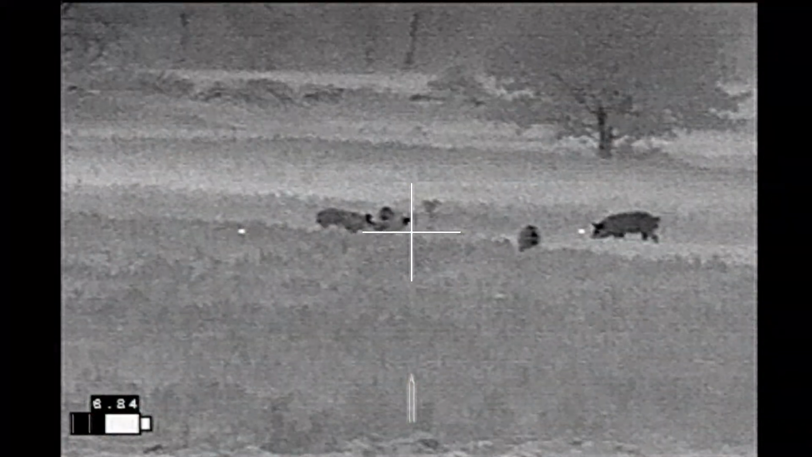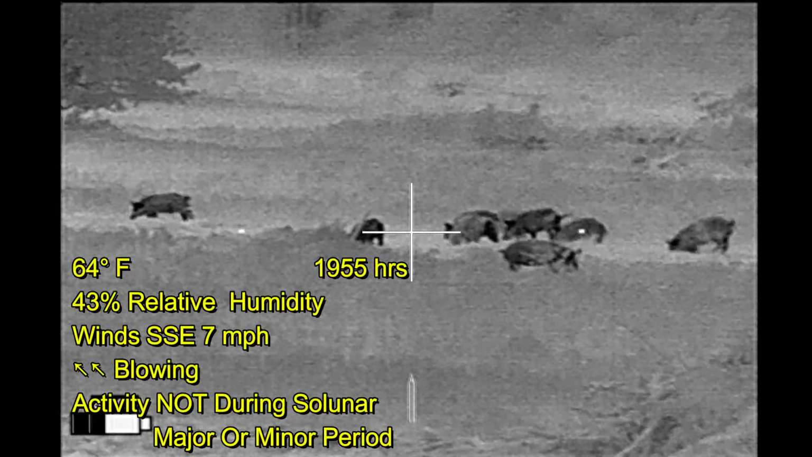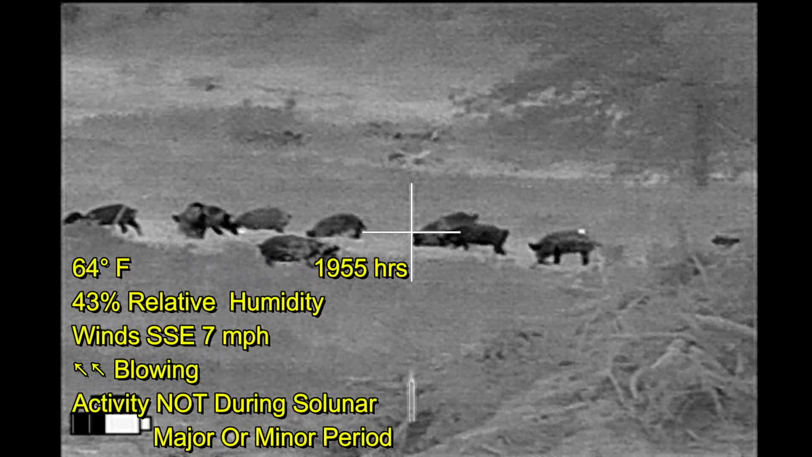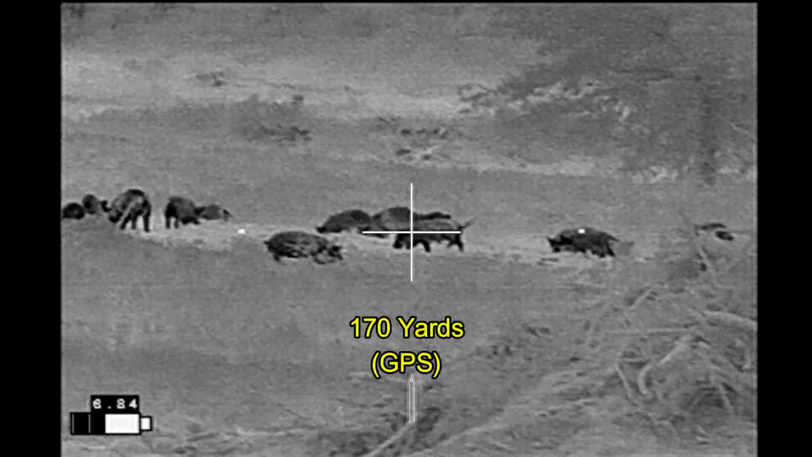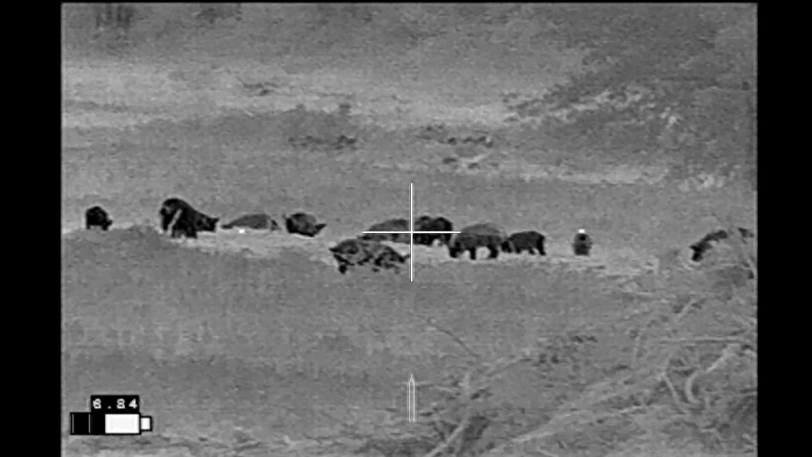Carpe sus, I did find some hogs behind his house, and because of the crunchiness of the vegetation and the wind direction, I wasn't able to get any closer than this without fear of scaring the hogs away. So here's my first shot coming up. That shot connects, but she runs off.